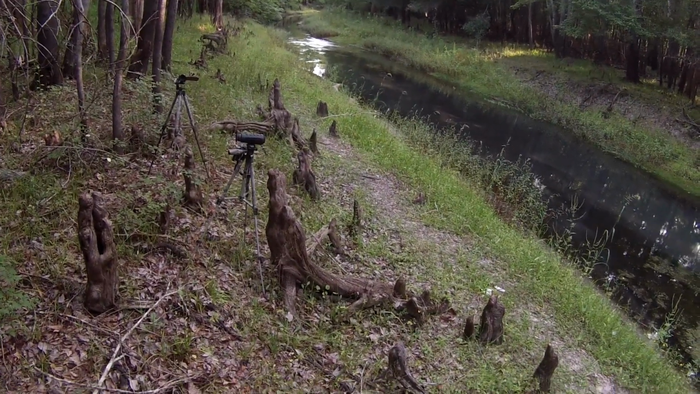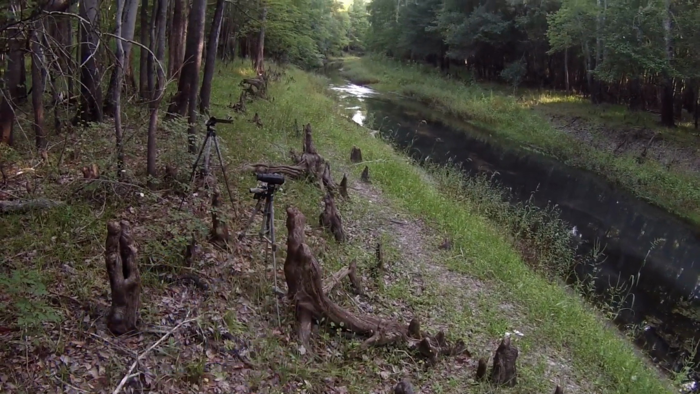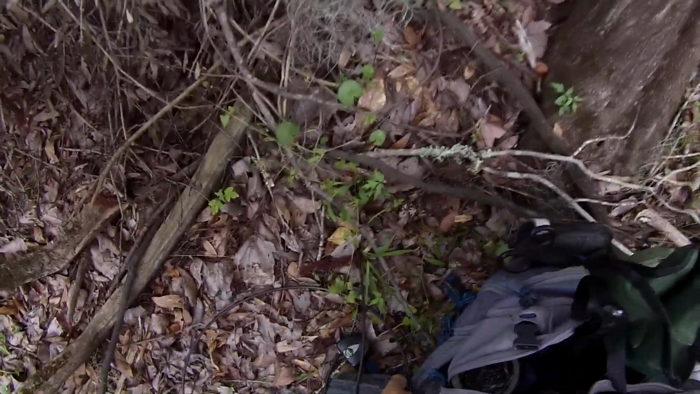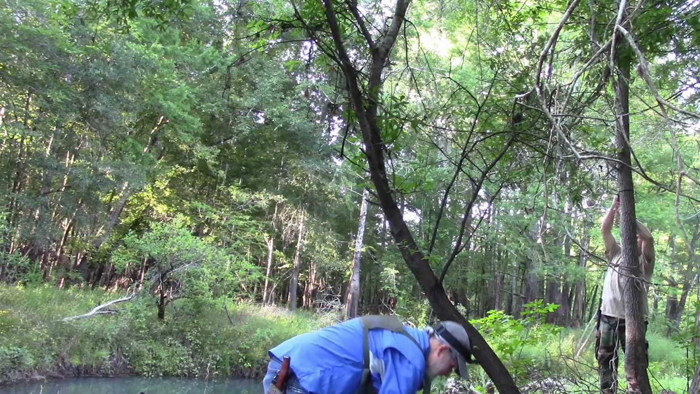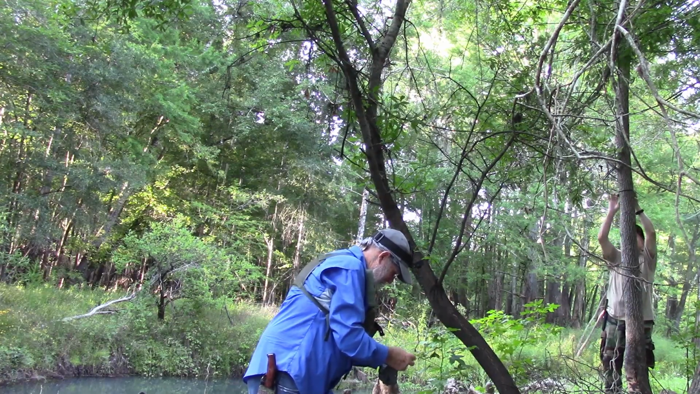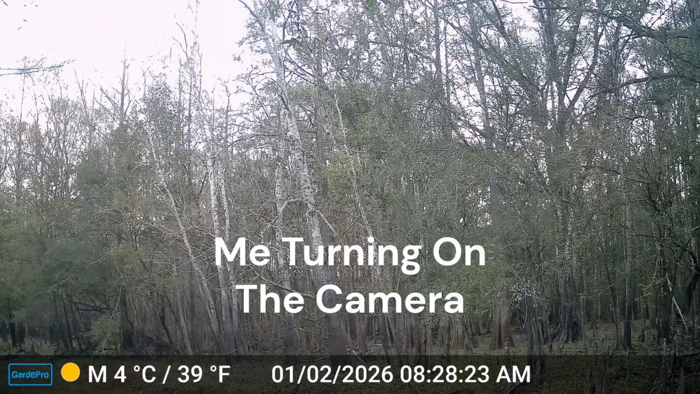Alright, so on this game camera, when I changed out the memory card and locked the camera back and had it sitting there, I actually had the camera up a little too high. It was mostly filming the trees, and when all the cold fronts were coming through with the wind and a little bit of rain, but mostly when it was getting real windy, I was mostly catching that, filming that with the camera, and not that much of actually down in the woods. There was a little bit where you can see some deer moving around.